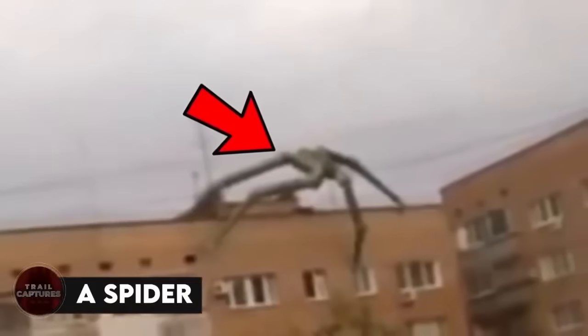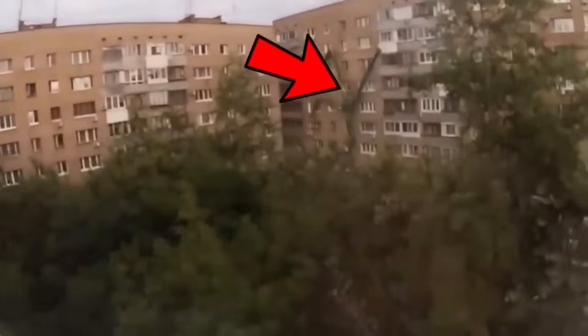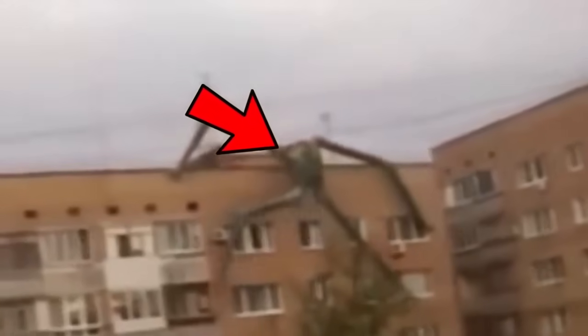A spider. This footage captures an enormous spider scaling a building. Truly a colossal creature that invokes a sense of dread. It's hard to imagine encountering such a creature in person. In fact, the image is so vivid that it may linger in my thoughts for some time to come. Although I cannot confirm its authenticity, I'm not taking any risks and will steer clear of the location where this video is filmed.